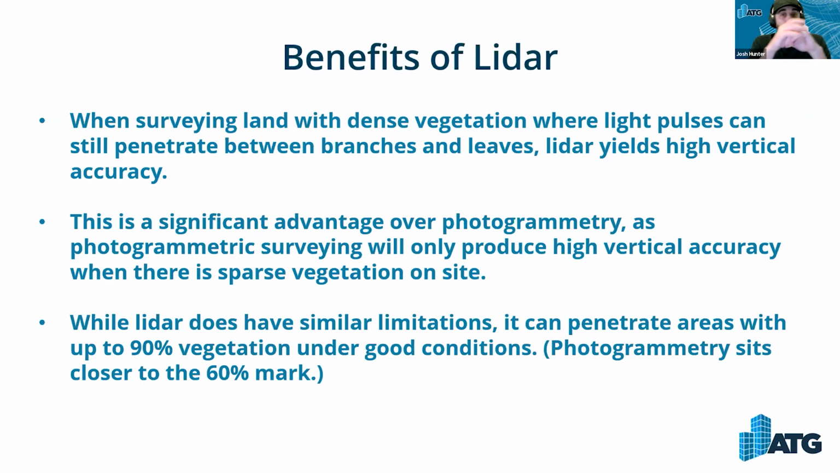So it's really good for the forest industry, or if you are flying a lot of acreage and there's a lot of vegetation out there, LiDAR is going to be your better bang for your buck. It's really going to save you on the back end, because when you look at a photogrammetry point cloud over something that has vast vegetation, it looks like broccoli. You just see a bunch of green clumps. You're not actually getting to the ground and you're not getting sufficient data there for what you need.